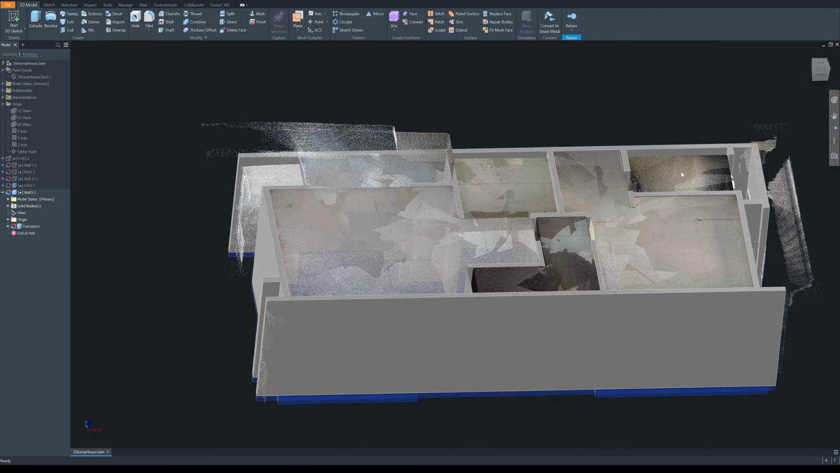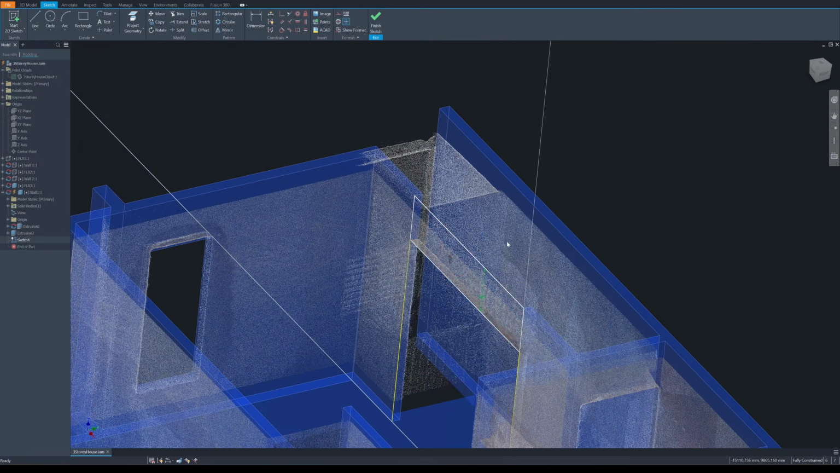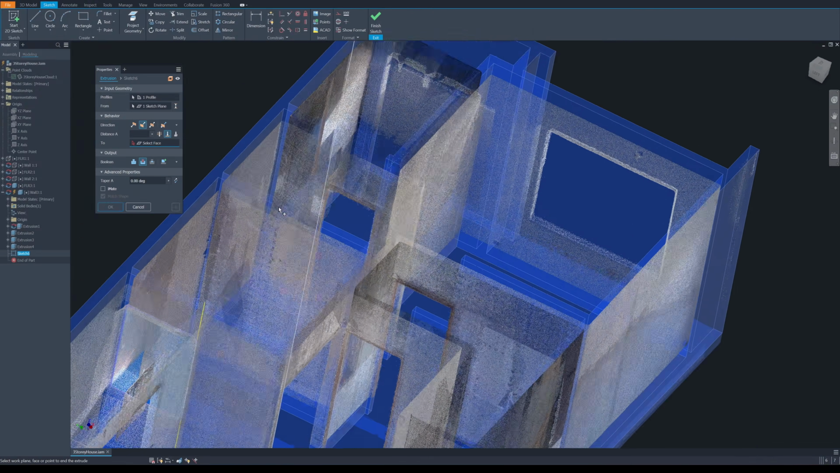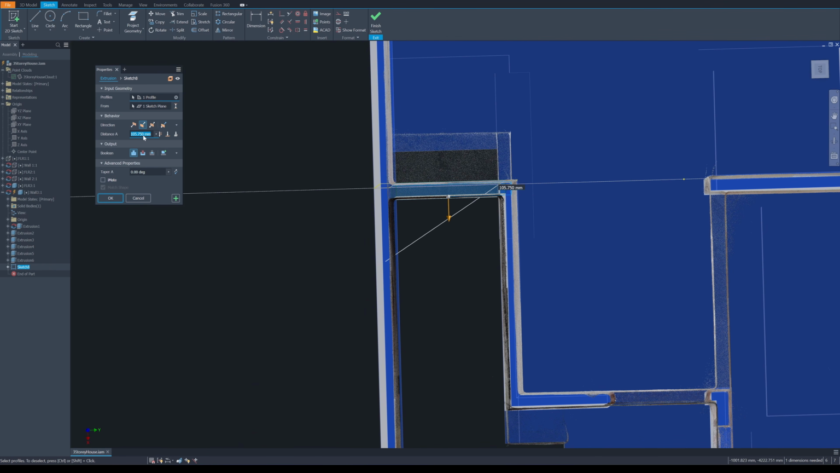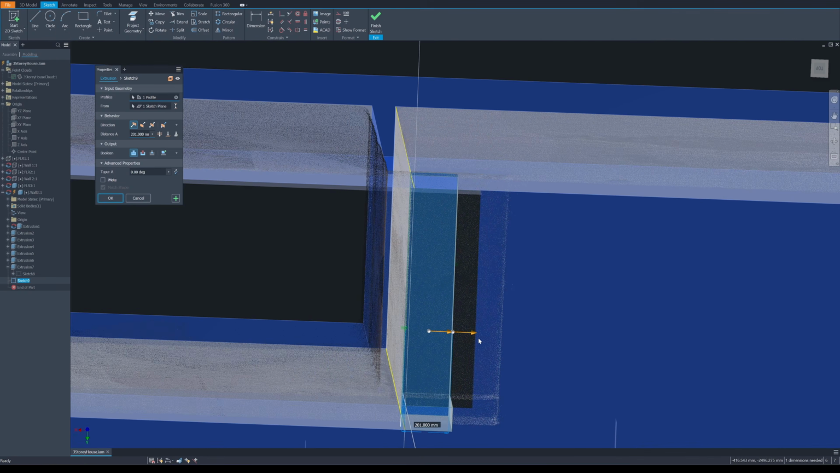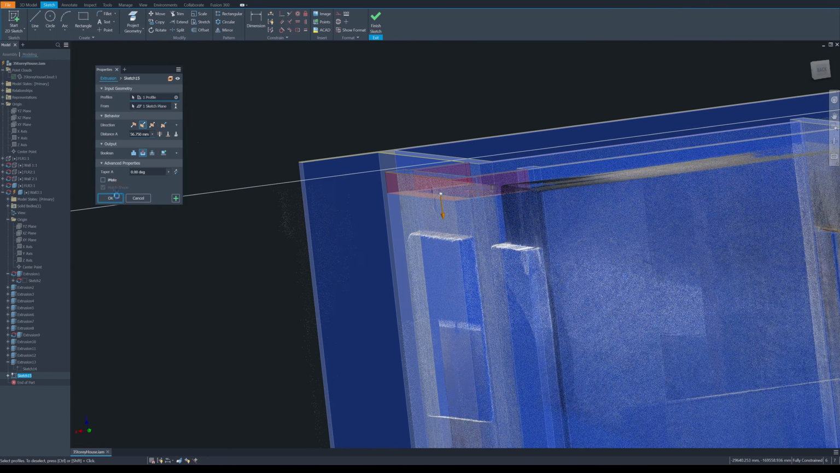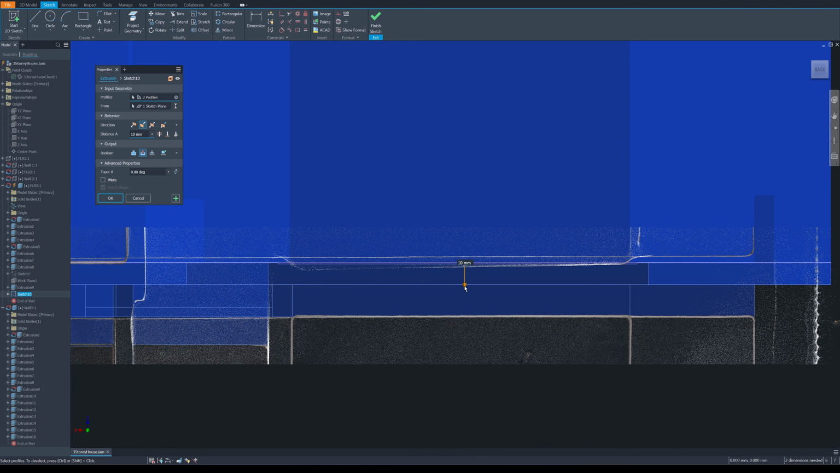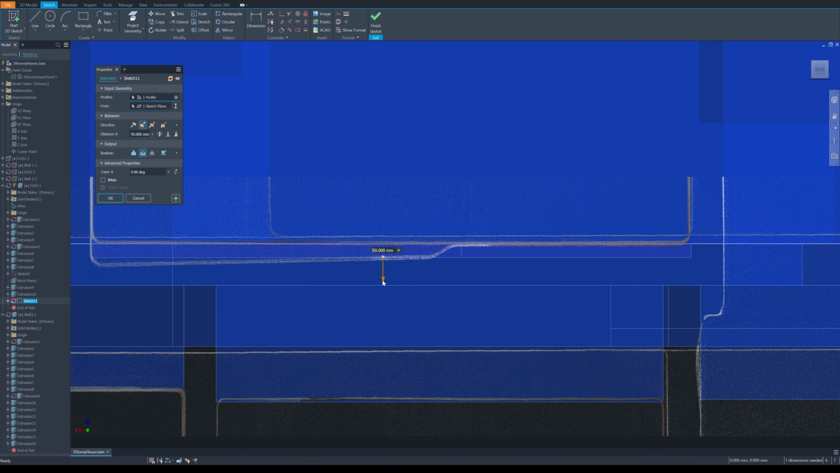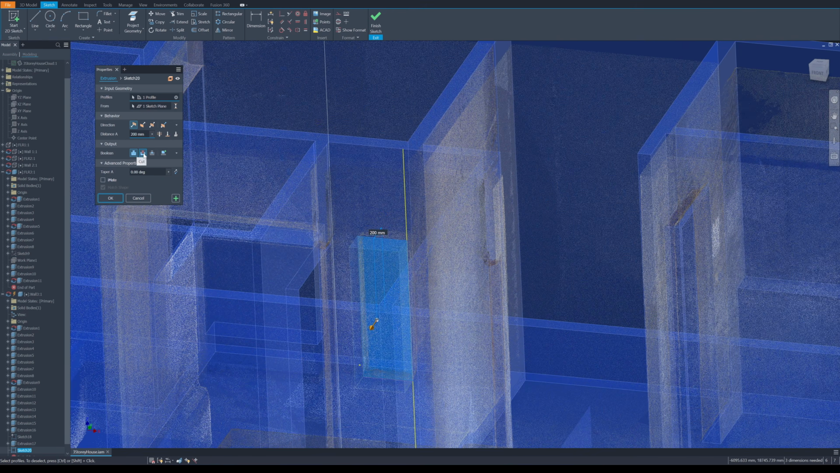Okay, next I will extrude the wall up to the ceiling level, sketch the window cutouts and fill the voids above the doors. Although the transparent color can be a bit confusing, it allows me to see through the point cloud without needing to crop it. Next, I go back to floor 3 and create a drop level cutout for the bathroom floor.